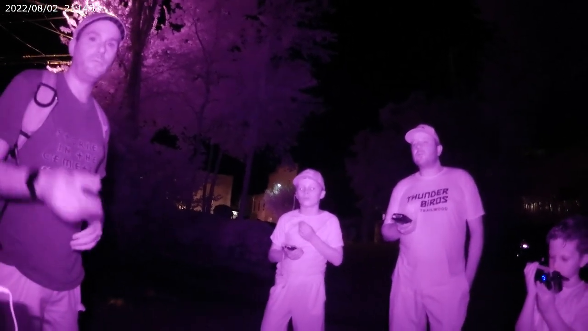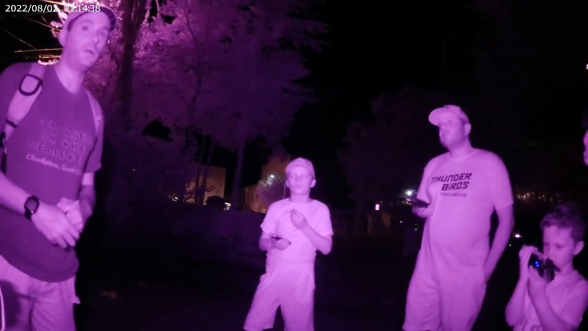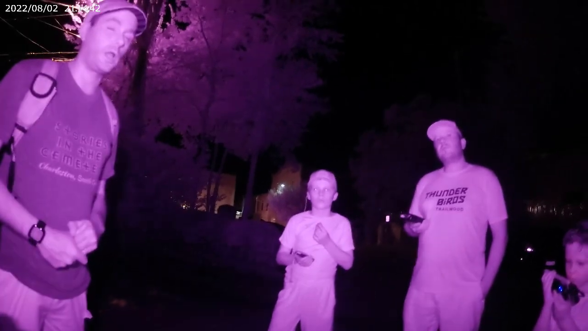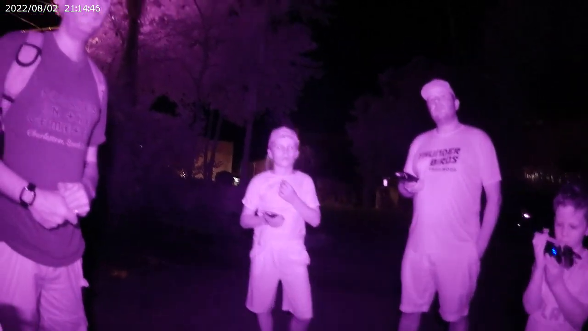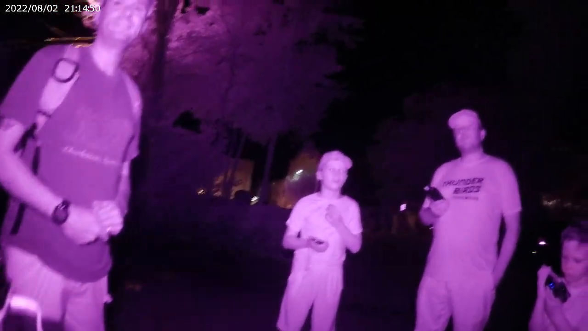Fingers crossed, like that new version of that camera, I've been capturing orbs like crazy. And it's pretty easy to debunk bugs passing by. So they're not insects flying by us. They're actual giant orbs. So we'll kind of see what we capture tonight. I don't see anything. And you might not in real time. That's why we record everything.